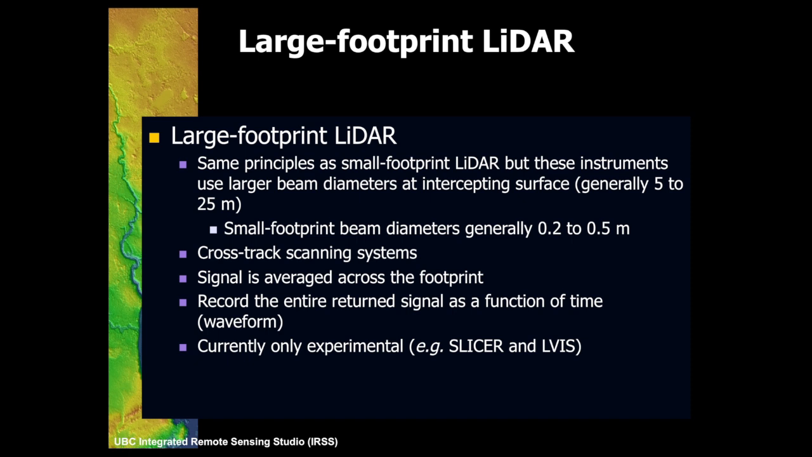Now, there aren't too many of these, so there's no chance that you'll get confused. There's really only two systems that exist, SLICER and ELVIS. Both are experimental LiDAR systems built by NASA, so we don't often see them flying in Canada anyway. So there is no danger that you will find yourself with this data. We just don't have it. But it's an example, perhaps, of another type of LiDAR technology that gives us more information about forests, but perhaps less information about the terrain itself.